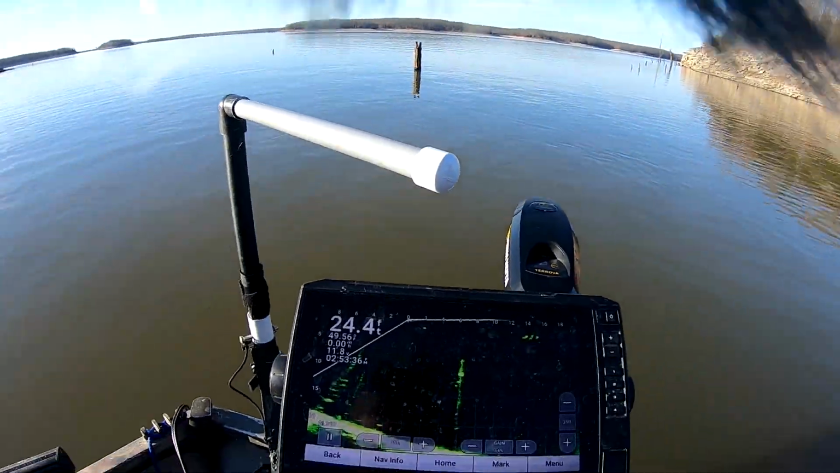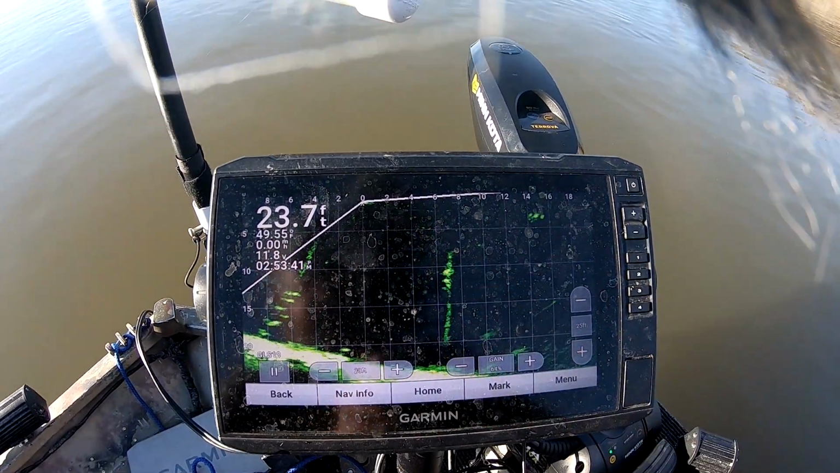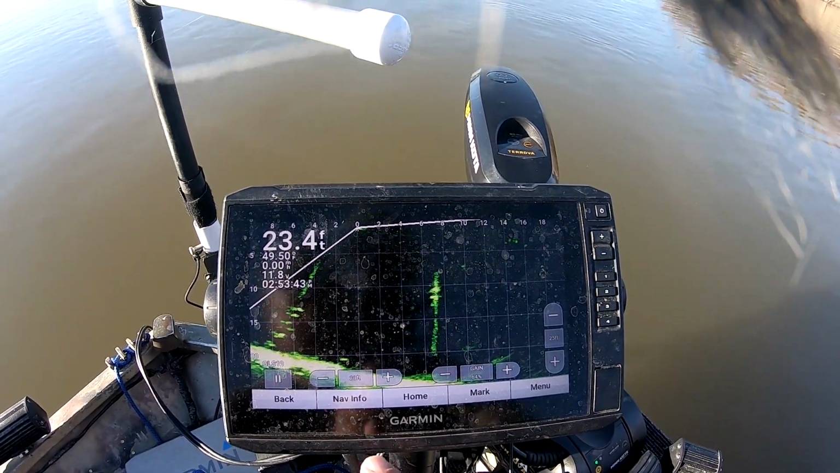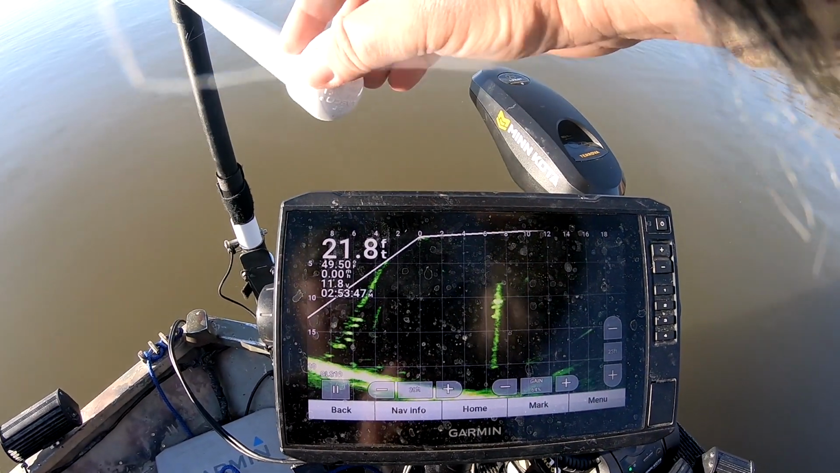So I'm going to spin the camera around here and let you look at mine. Keep in mind it's dirty, I've been fishing. But there's my LiveScope there. That's what mine looks like. I like the emerald green. As you can see on here, most of the time you can see the fish. I got it on a pole and I can move it around.